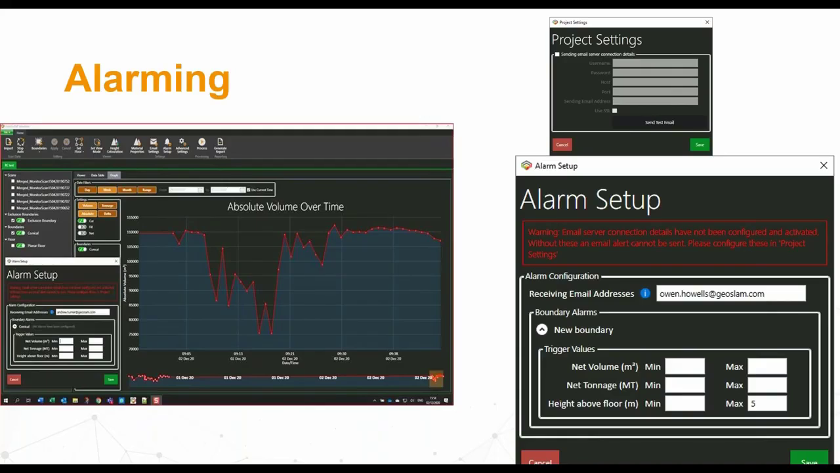Another cool little feature we can do for you guys is having alarming set up on stockpiles. We can have an alarm if the volume is above or below a certain level, the tonnage above or below a certain level. We can even have an alarm for the actual height above or below a certain level. And then that will send out an email to whoever needs to know. This is really, really handy for us.